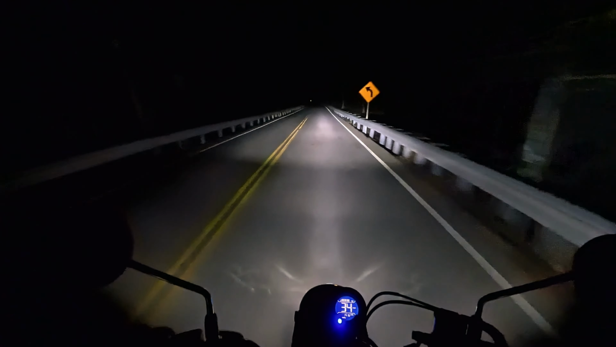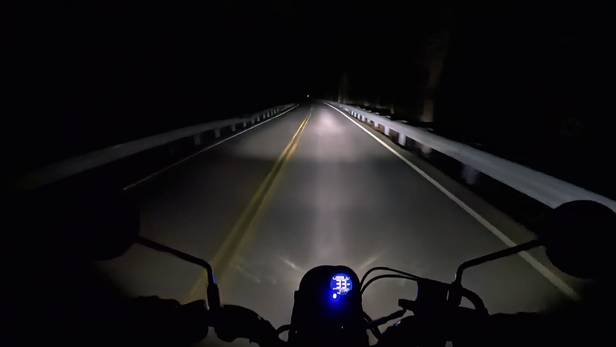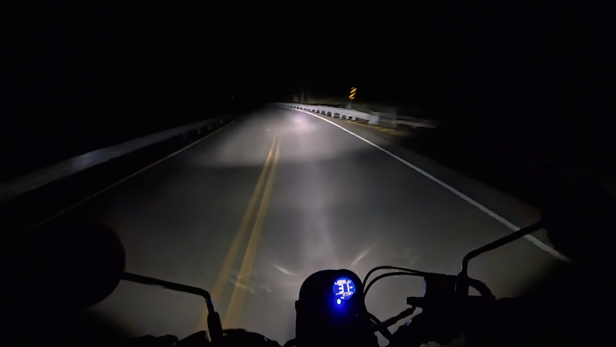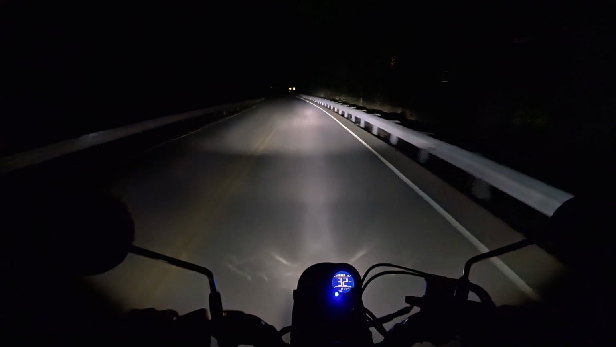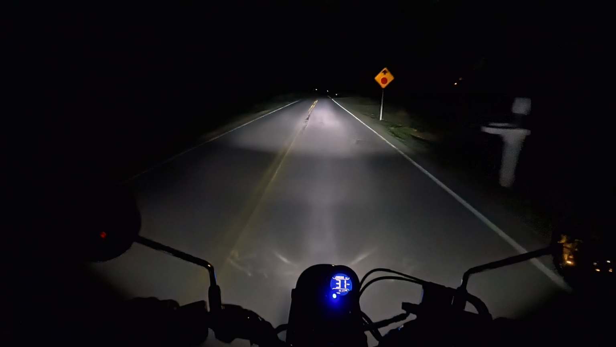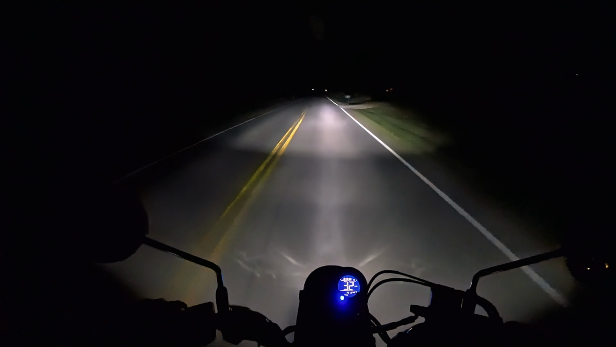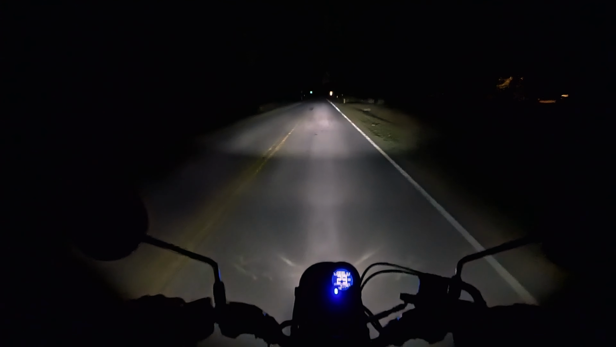Because if you're going through a very well-lit downtown area, like New York City, or Chicago, or Seoul, South Korea, or somewhere in China, or Japan, or wherever, it's going to look a lot different than here. So I figured it'd be worth just going for a ride at night, showing what that looks like, where right now the only thing lighting this video is the headlight of this bike.